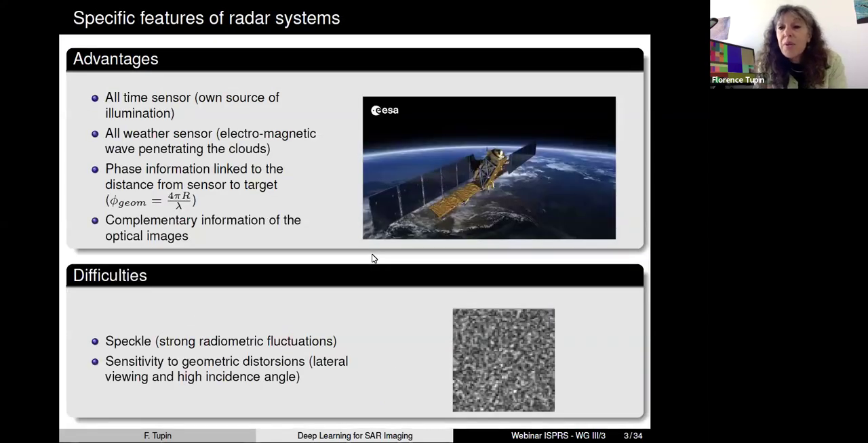Why are we using SAR images? As you know, it is an all-time sensor because we have our own source of illumination with the antenna. A very important property is that we can acquire images whatever the weather, because we have a wave which is able to penetrate the clouds.